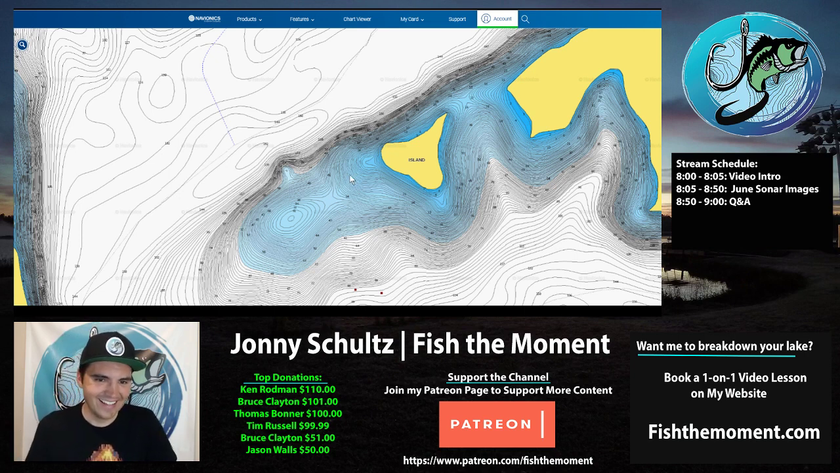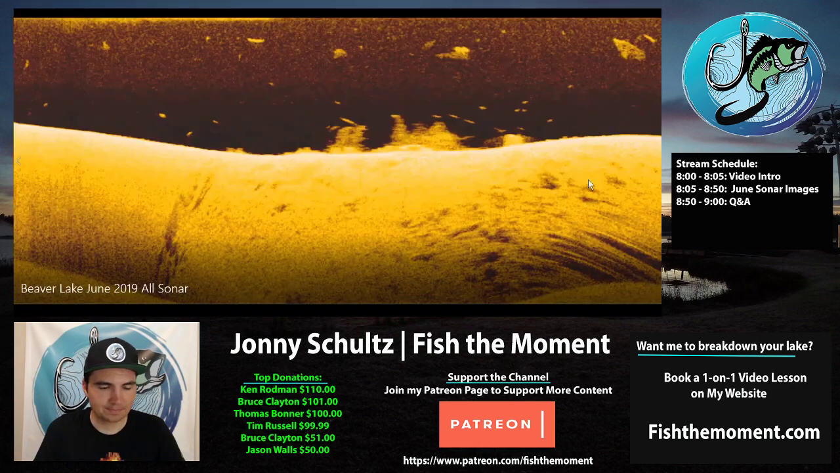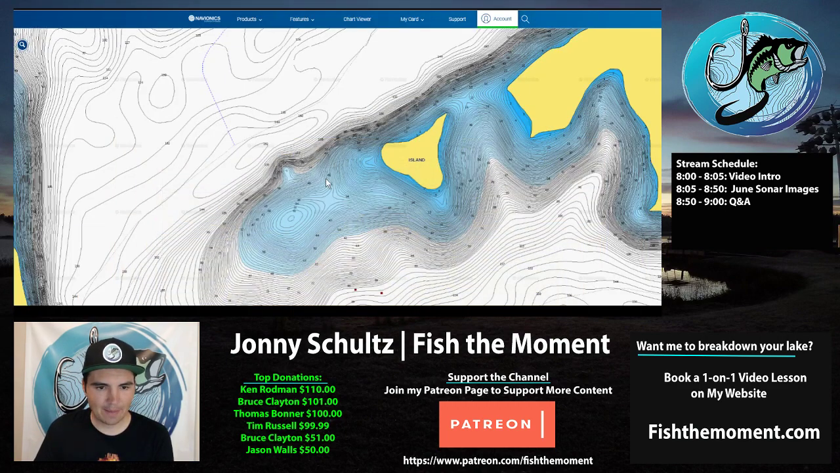But anyways, if you look at the spot right here, there's a point here, and this is from Beaver Lake. And a lot of times what will happen is you'll see bait fish here, you'll see brush, but you won't see any bass. And what happens is that the brush pile's like right here. And sometimes if you graph over this area, you may see nothing. No brush, no bait, no fish. Move on. Don't worry about it.